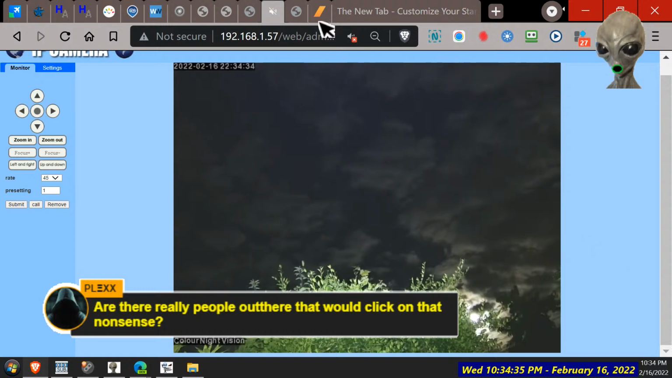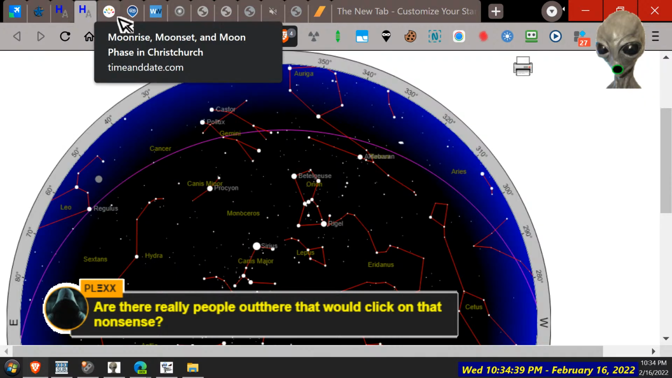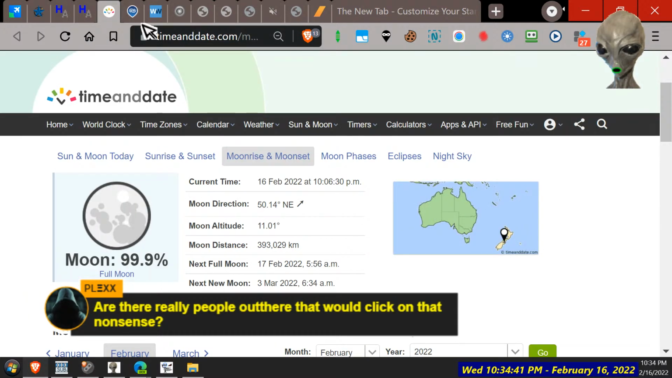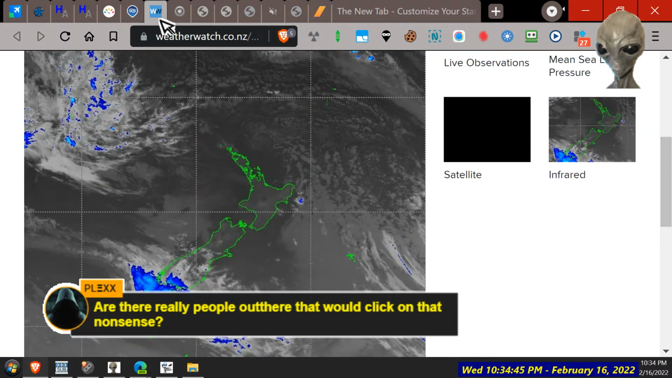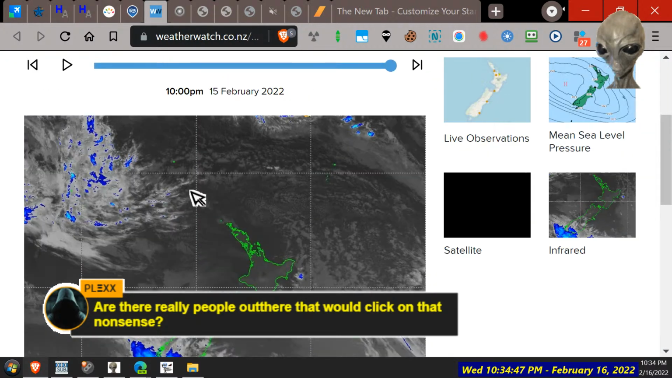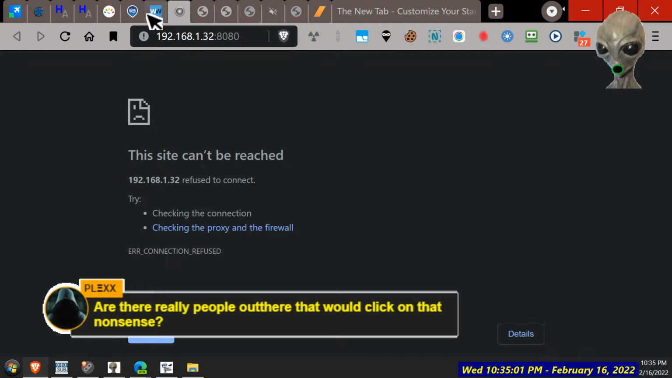Because that cloud's not looking really nice out there. That's the main reason. Else, if it was a nice clear sky, I would have kept it going. Is it updated, or do we get no more after 10 o'clock? Have to see at 11, I suppose. See where that cloud's going.